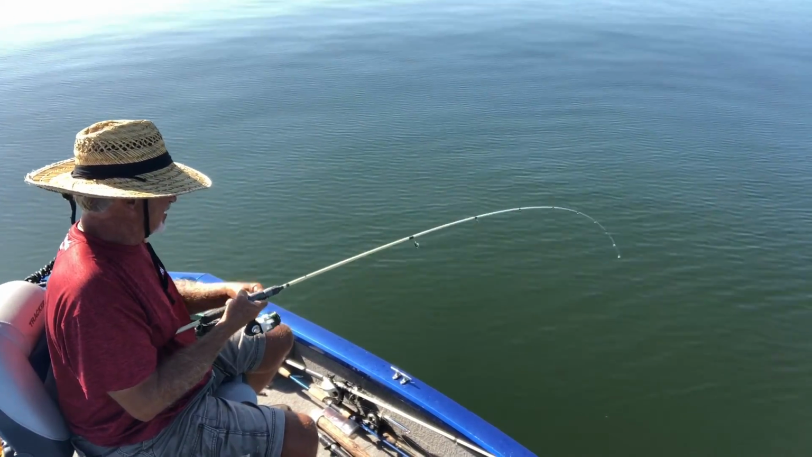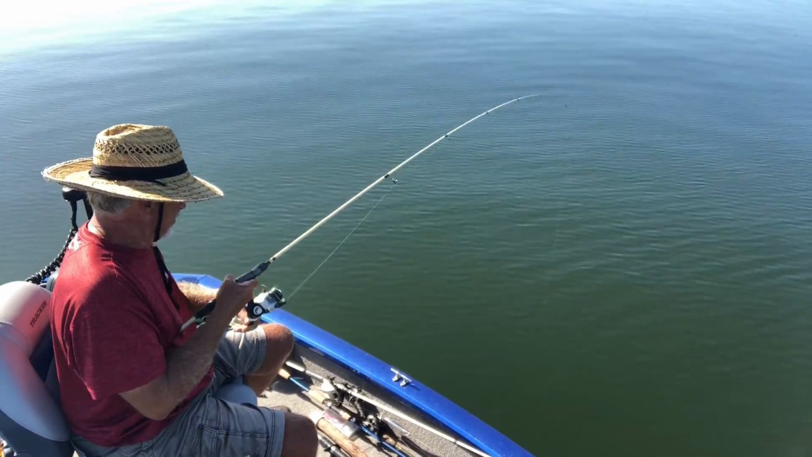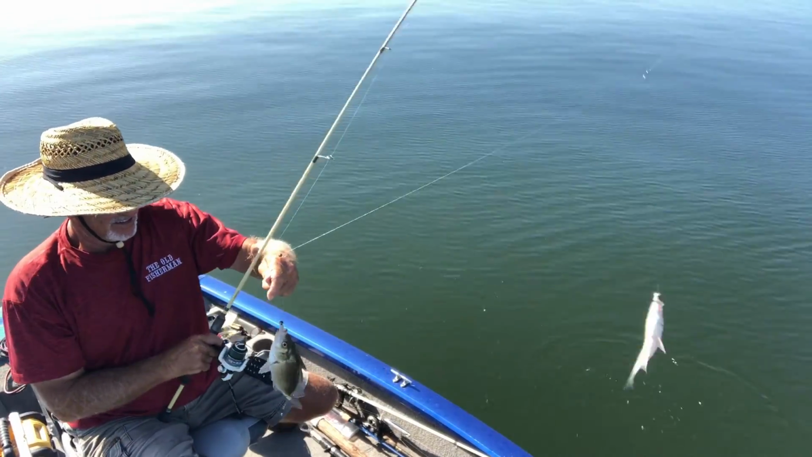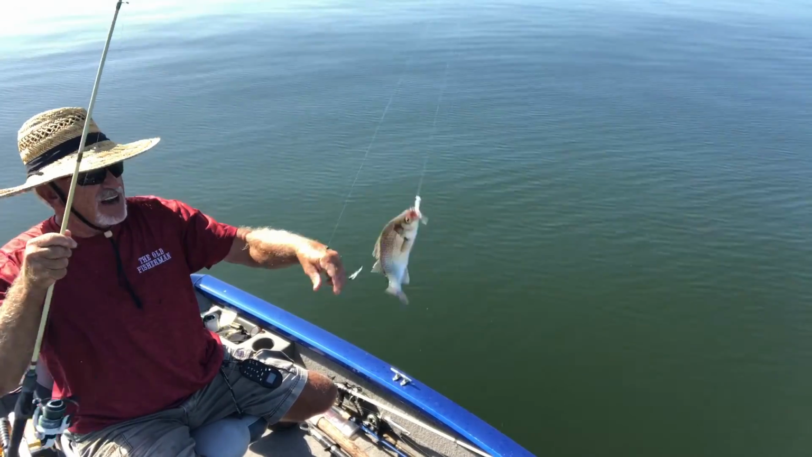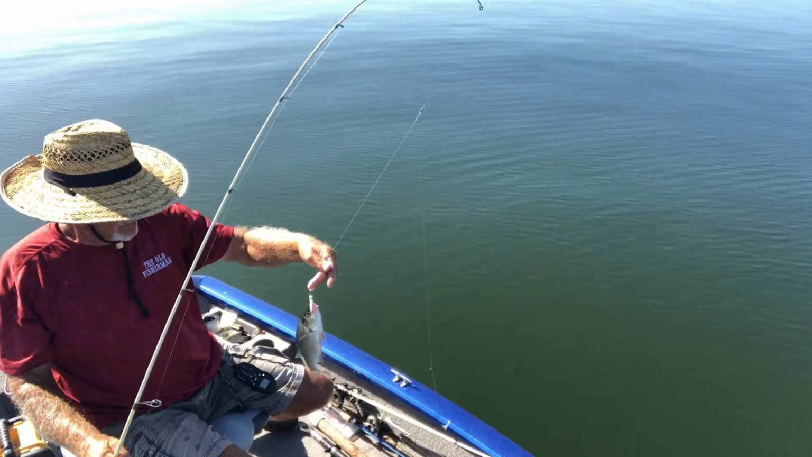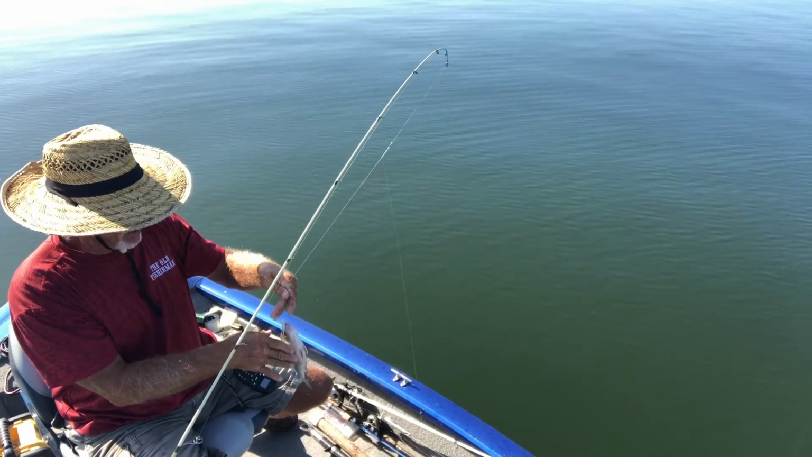But I do love catching them on this doggone bone daddy rod. I could put another jig on it. I'm scared to break it. Look at that. Two nice ones. Two nice ones. Two nice ones. Calm down.